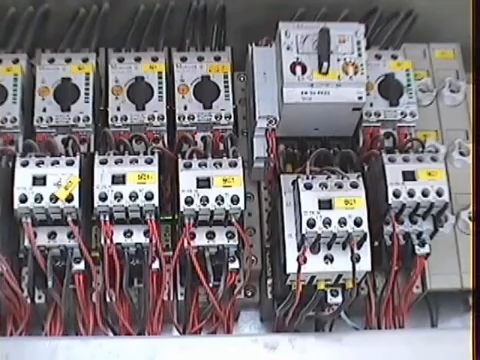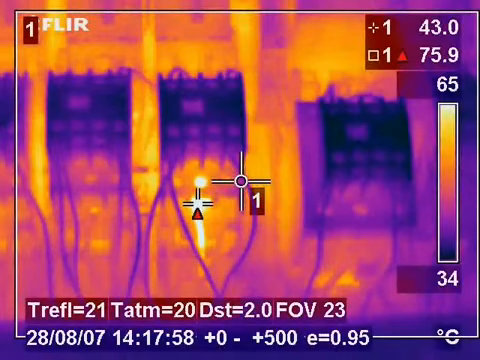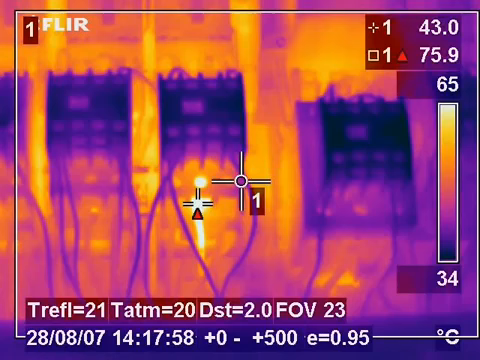This image shows some control gear found on a large industrial machine which was operating 2 shifts per day. The thermal image found a loose connection which would have definitely caused a failure and possibly a fire.